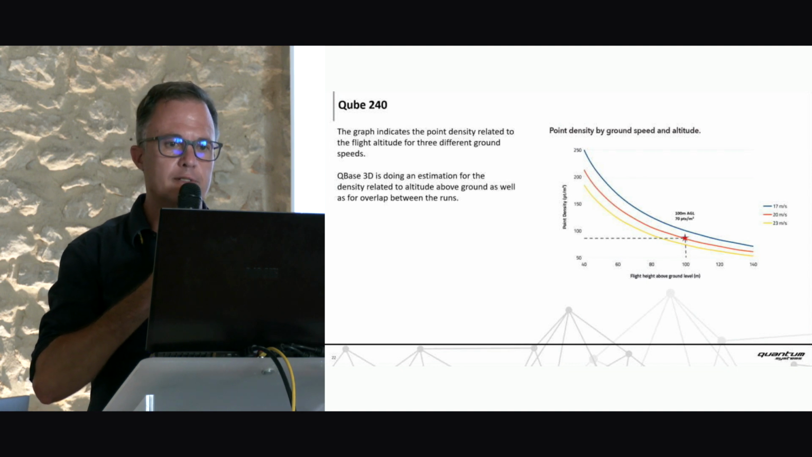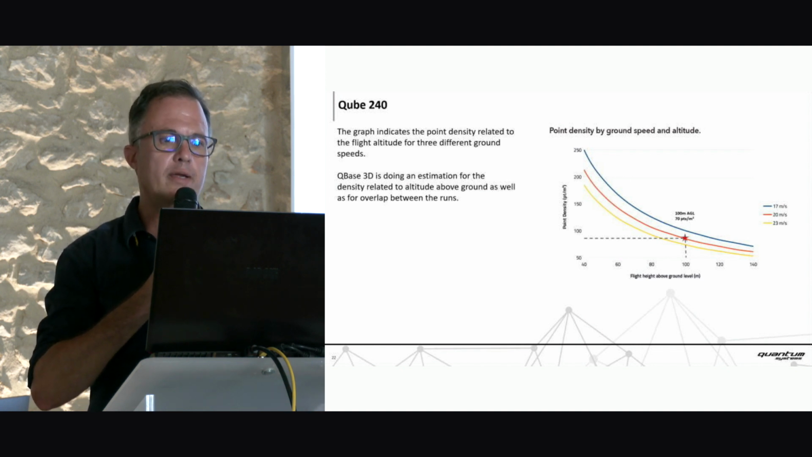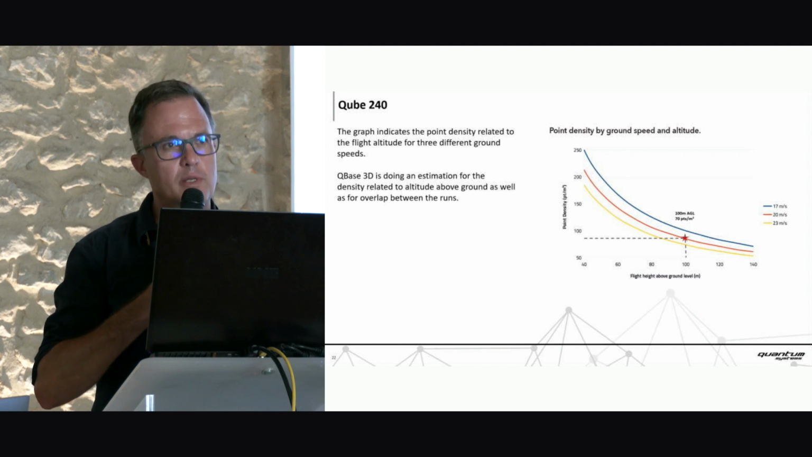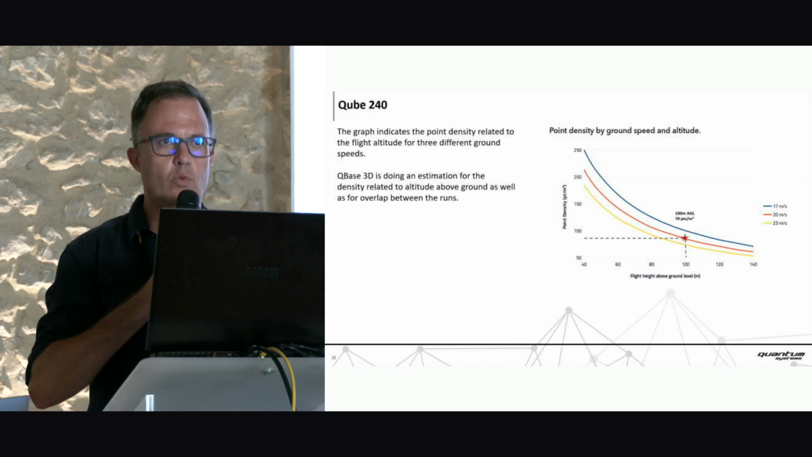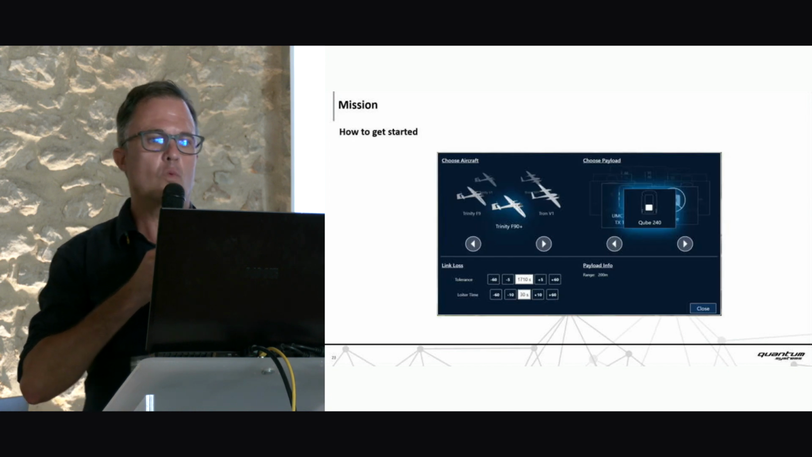At 20 meters per second, 100 meters above ground, we stayed a little bit lower. Density is roughly 80 points per square meter. So we tried to fly below 100 meters, 80 meters, 90 meters to be sure that we have all necessary data. Mission planning was quickly done.